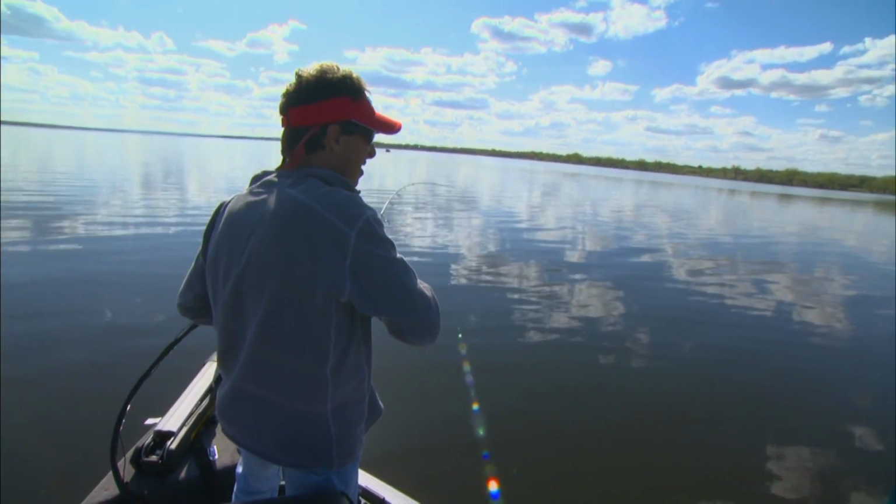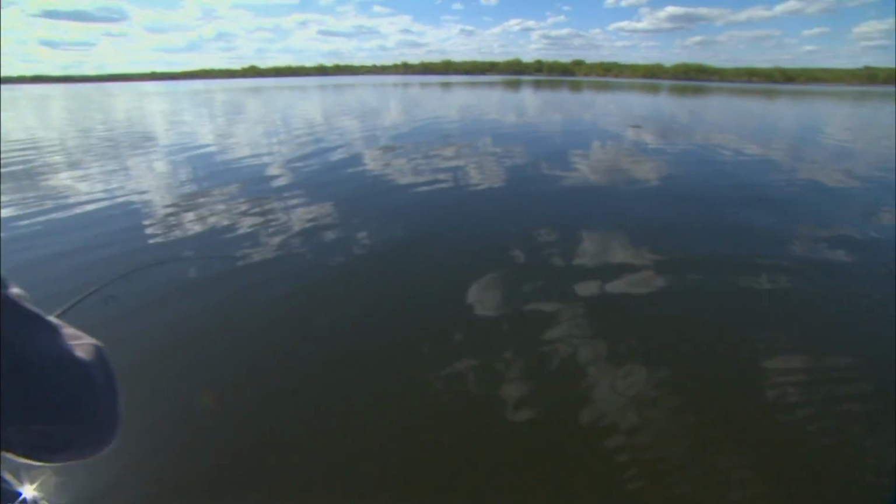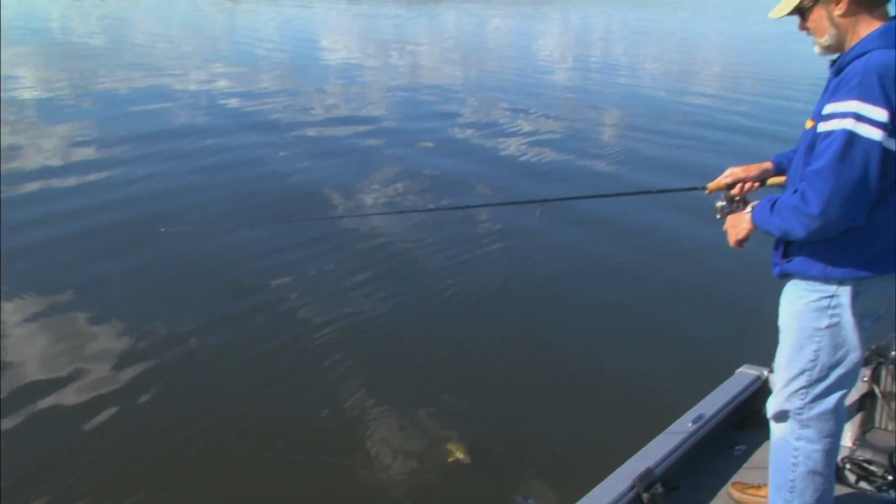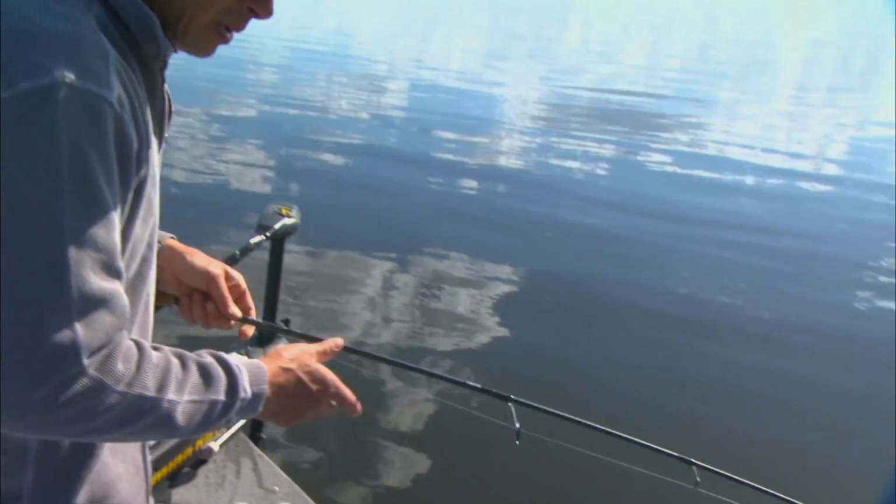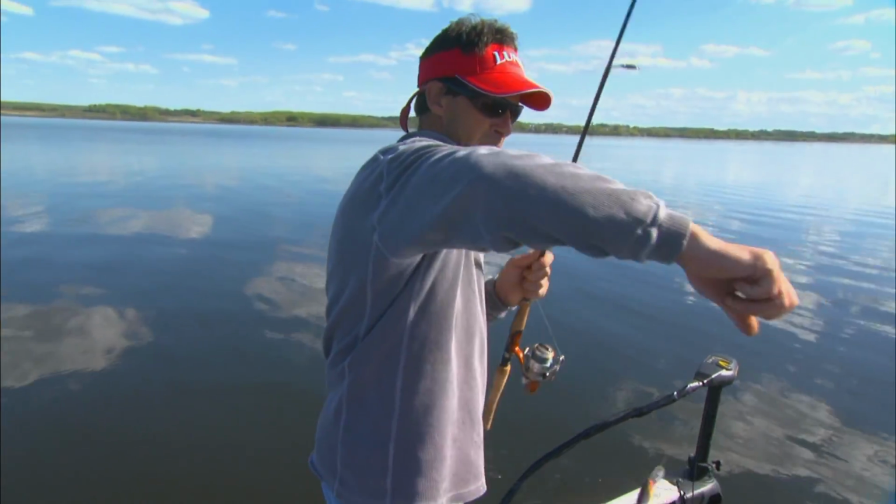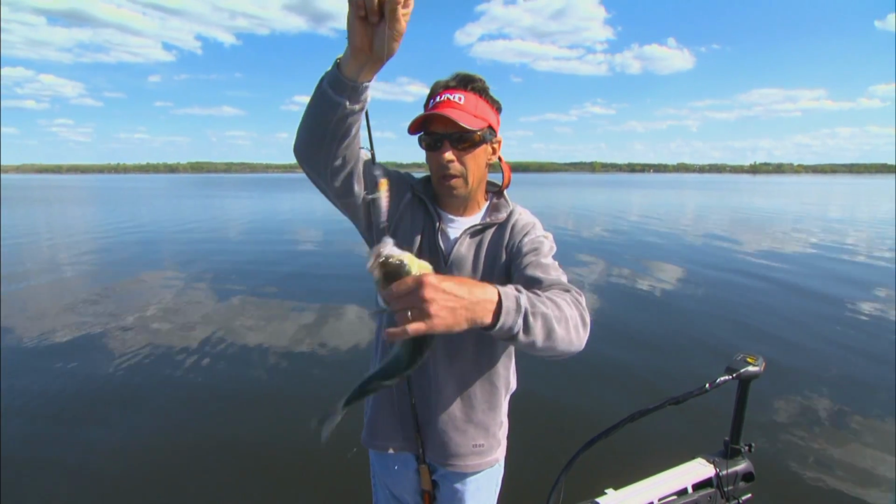There's one. Better one. Another walleye. These fish are sort of interesting, and as the day goes on, it seems like some of these fish are starting to move up a little bit better. Come here, buddy. Quick release on you. We'll get you back in the water.